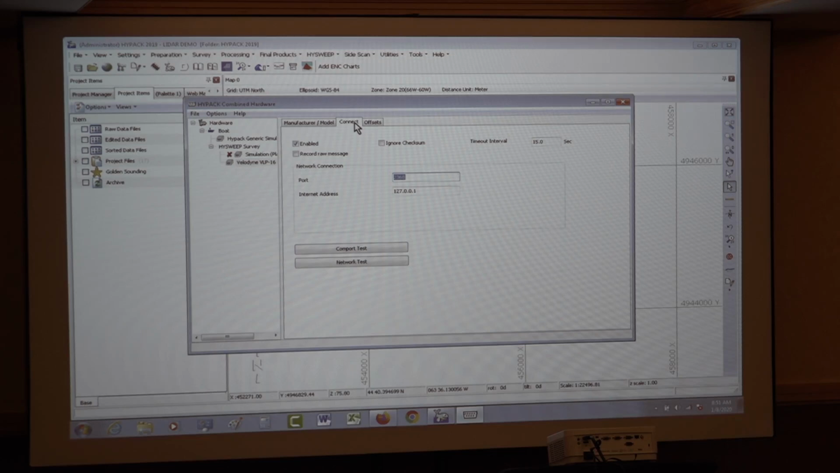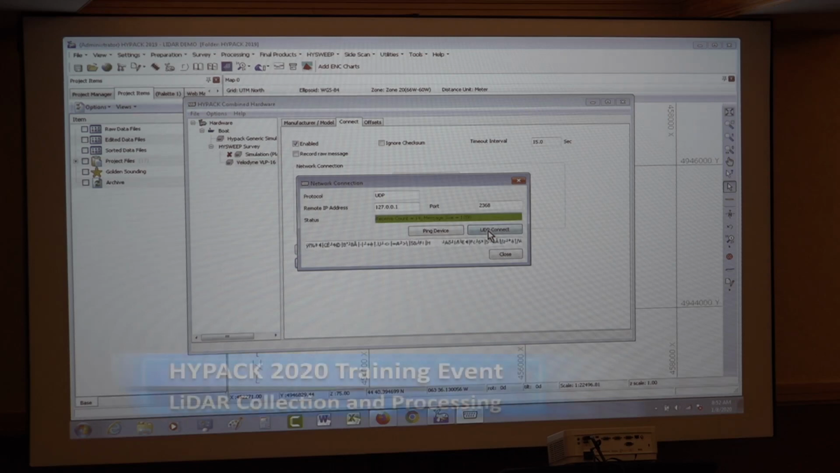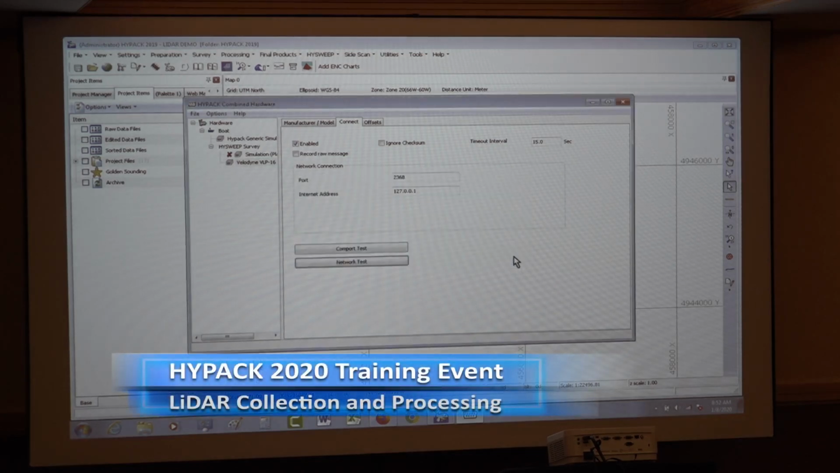We'll go to connection, and again, just about any network device that Hypack has a driver for, we currently already put in the default port number and the default IP address to use. So that's already set up here, so I'm good to go. And if I wanted, I could go to the network test, I could ping the device, it sees it, and UDP connect, and I can see that the data is coming in. So I know I'm talking to it, I know the data is coming into the driver, so I'm good to go here in hardware.